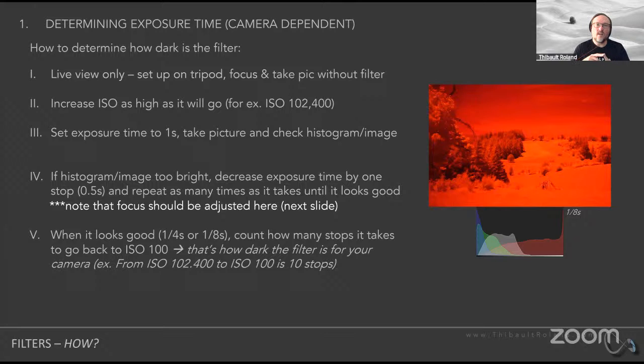One stop of light will be dividing that ISO number by 2. So if I go from 100,000 to 50,000, that's one stop. 50,000 to 25,000, that's another stop. And you're going to do this all the way to say 100.